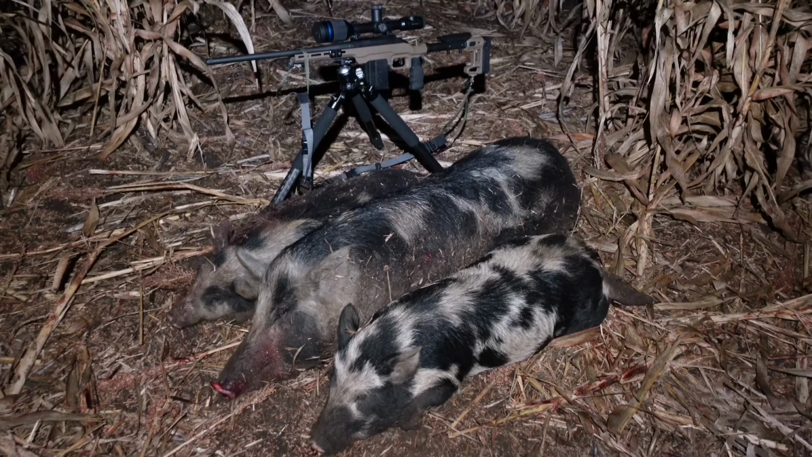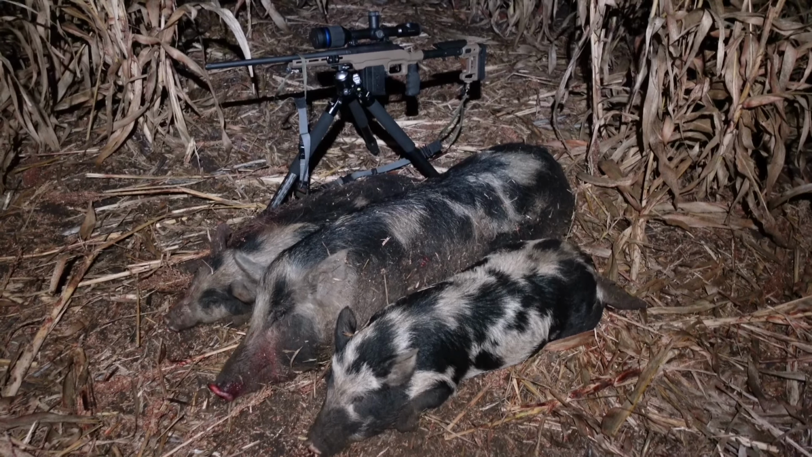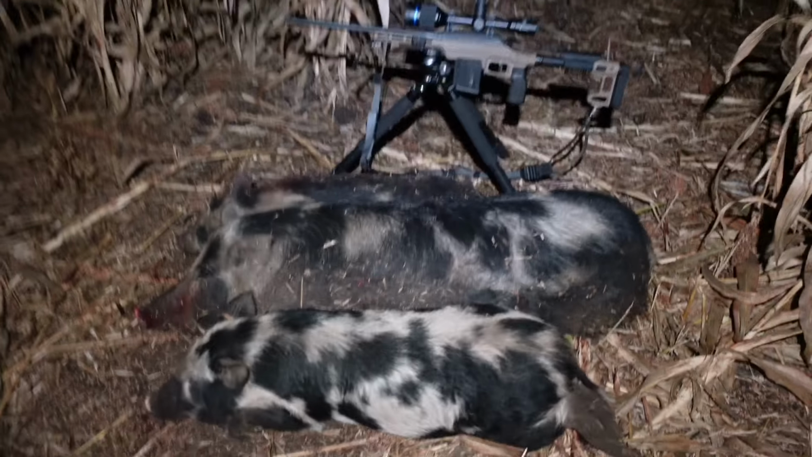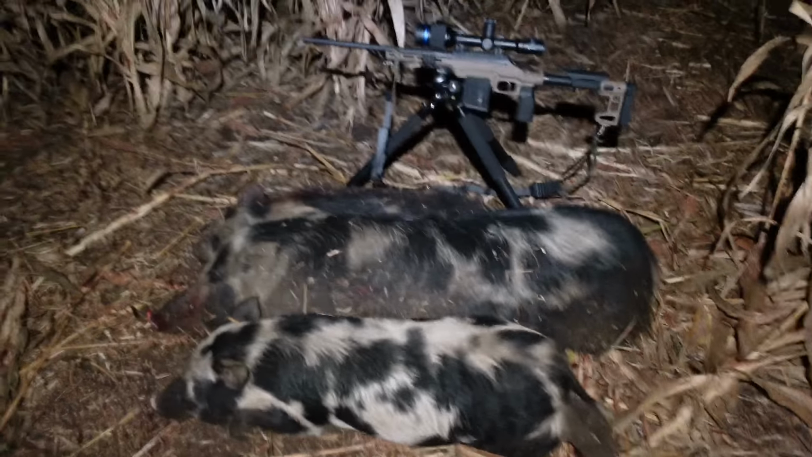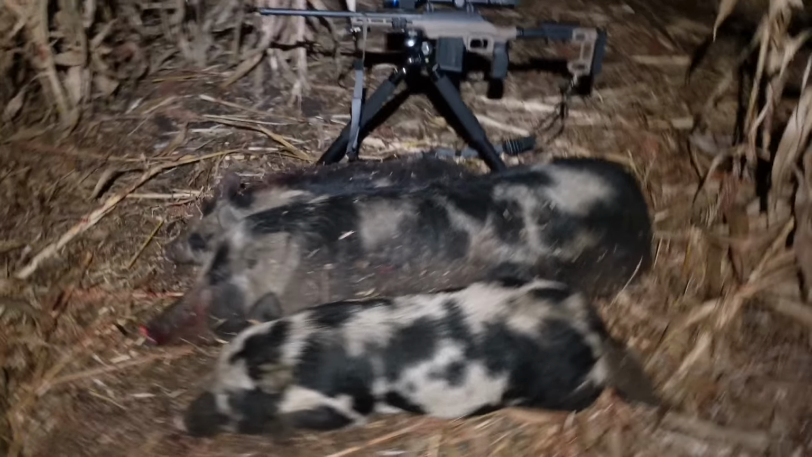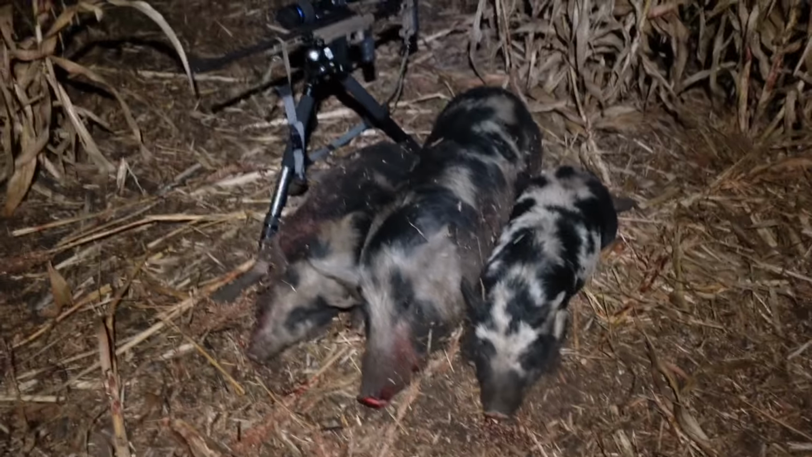As you can see there in profile with my rifle, Mum's not a bad pig. The slips aren't huge, they're probably three-quarters grown, but yeah, Mum's got a little bit of weight to her. Now I can hear pigs still in this sorghum crop. I would say it's 2 boars because it sounds like they're biffing away in there, so let's keep going.